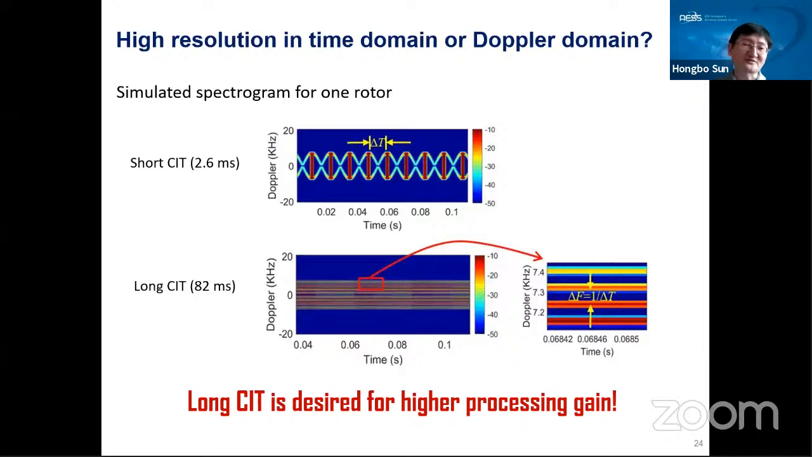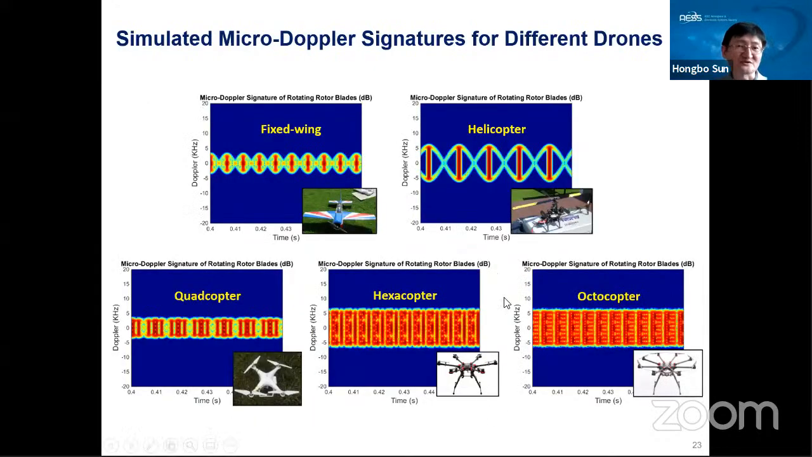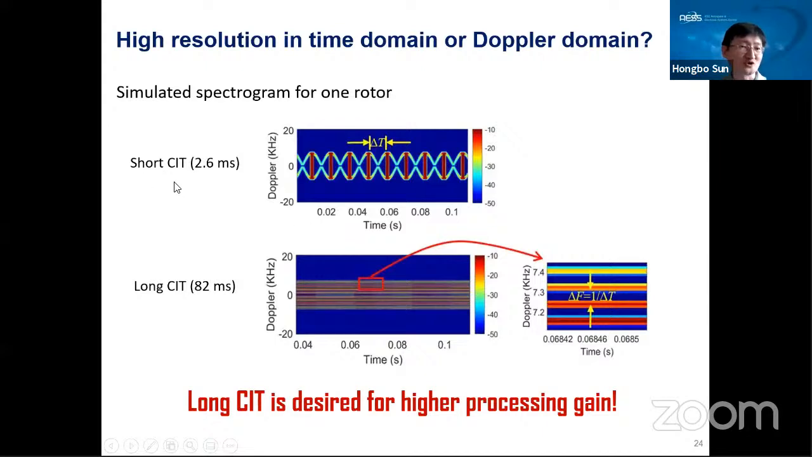But here I want to highlight that all these signatures were obtained with a very short integration time, because we need very high time resolution to get this micro-Doppler signature. You can find similar micro-Doppler signatures in a lot of papers.